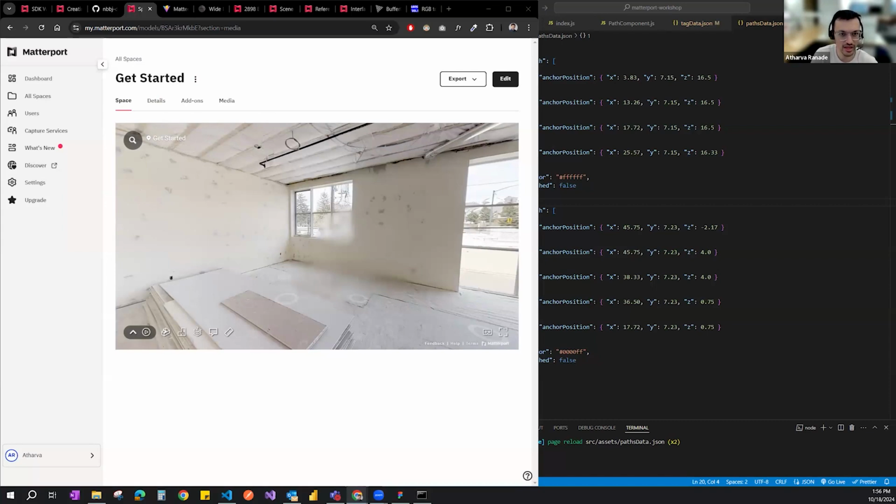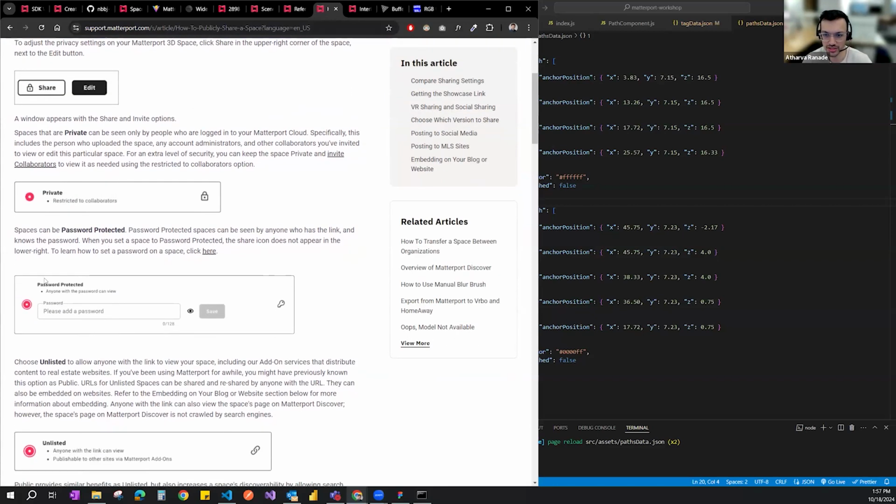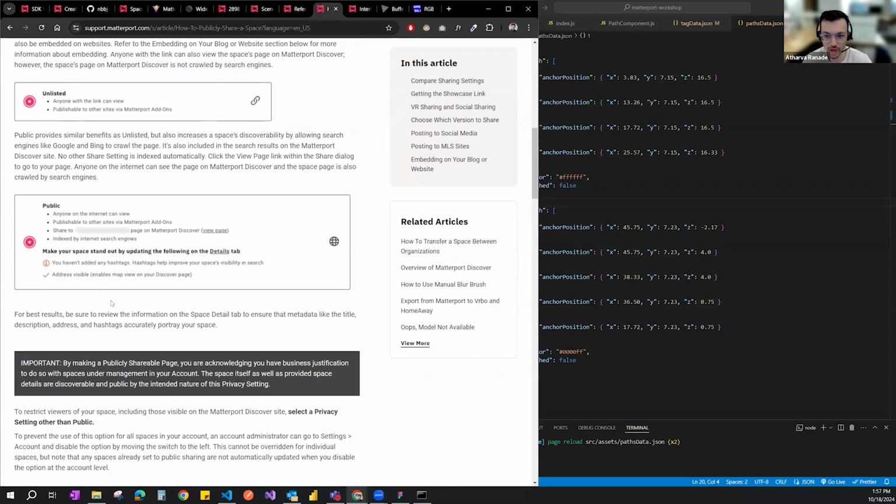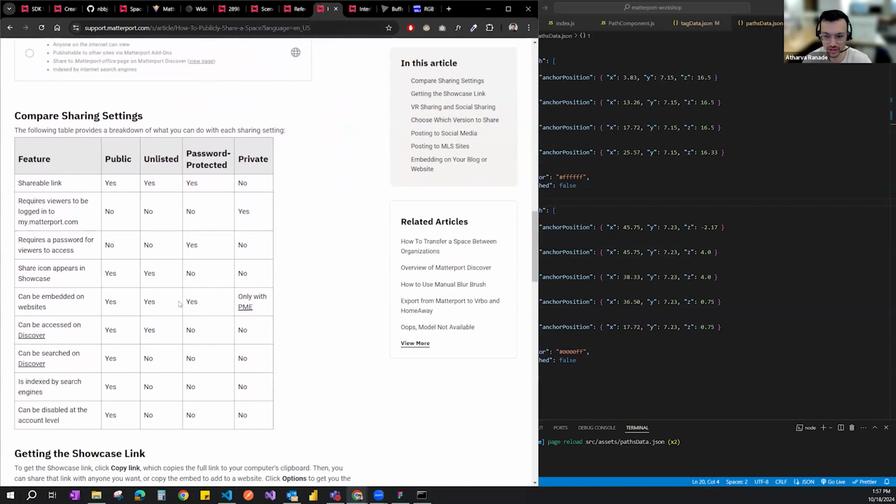So if you just have a raw scan that you would like to share with your client, you can do that through the app itself, through this account itself. There's an article specifically that goes through this. You can share privately, you can share with a password, or you can just keep it unlisted if you would like to. They provide you different options of sharing the scan, and there's good documentation on how you can do that.